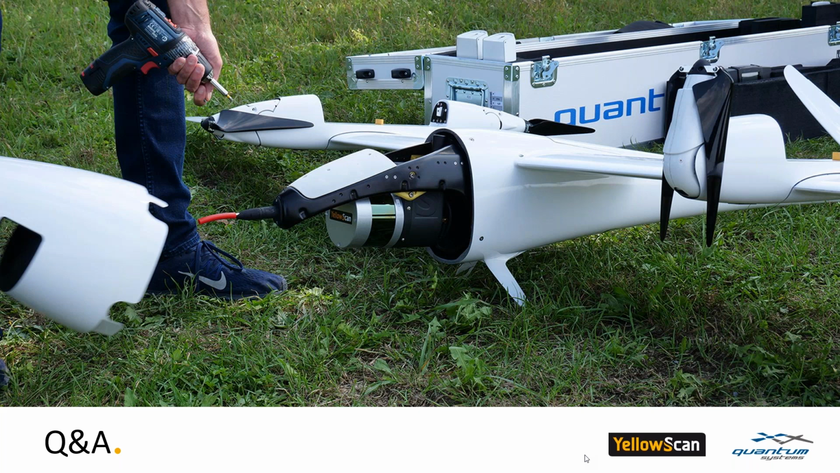Okay, so the next question is, what is the FOV assuming swath spacing of 1.5 times altitude? The field of view is actually wider than 1.5 times the altitude. What you can record is 3 times the altitude. So if you fly 100 meters high, you can have a swath of 300 meters.